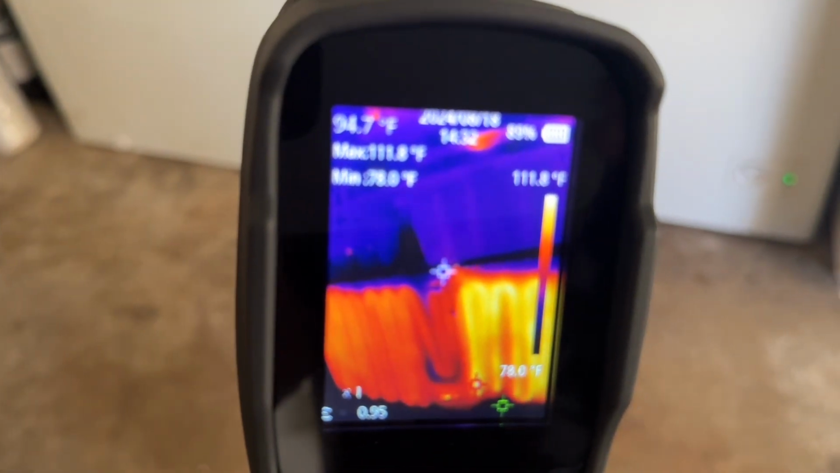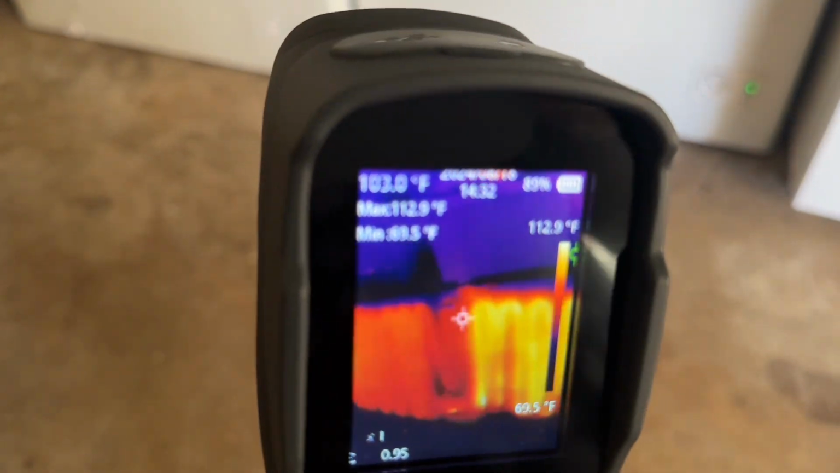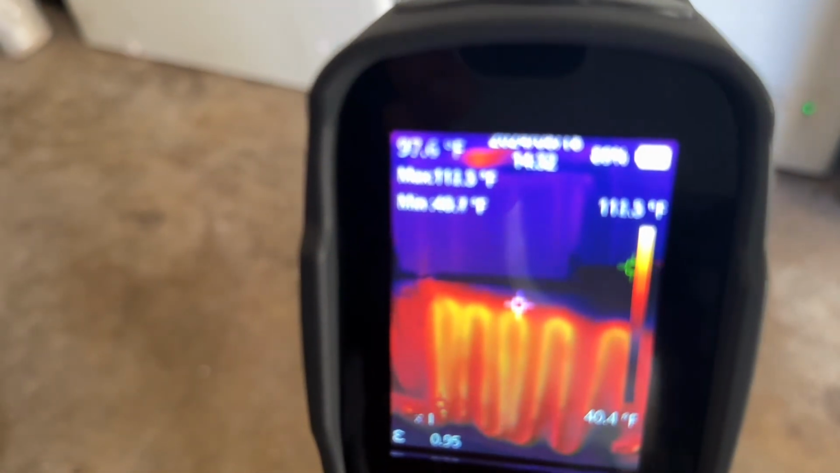So now I'm going to move this out of the way and she can pan up just a hair and show you. There are two freezers sitting there. Both of those have heat grids in them. It's a lot of energy, a lot of heat. That's 120 degrees right there.